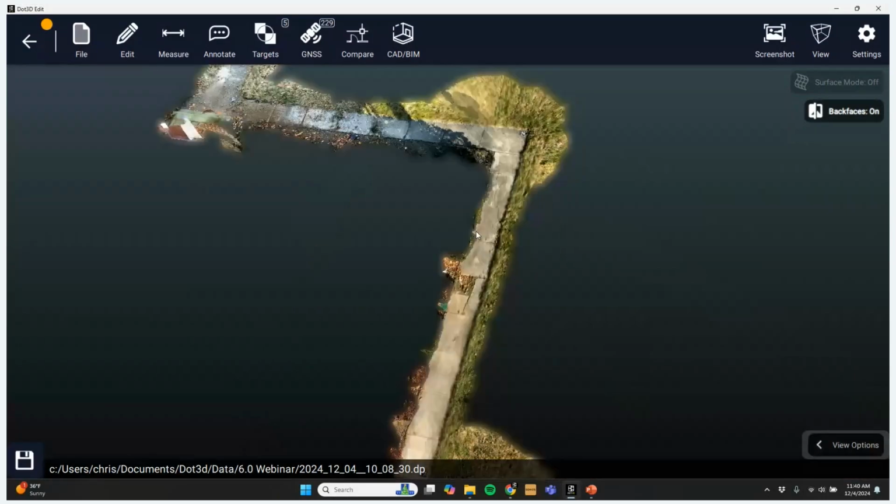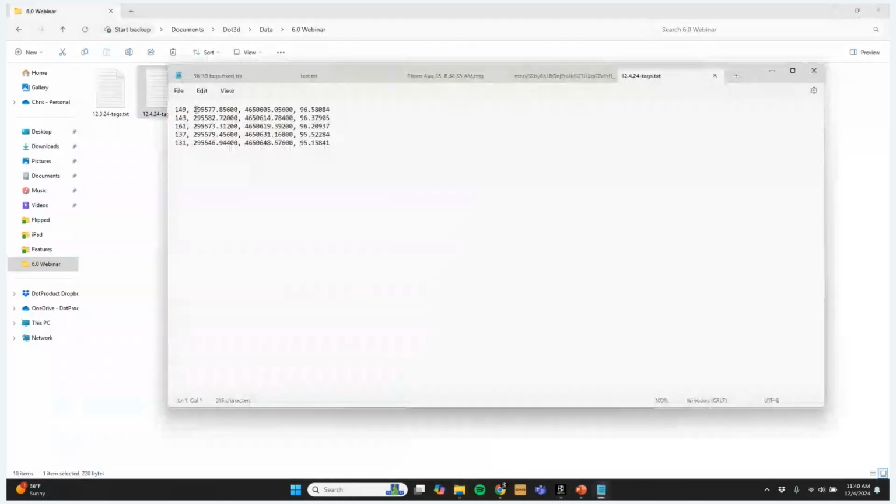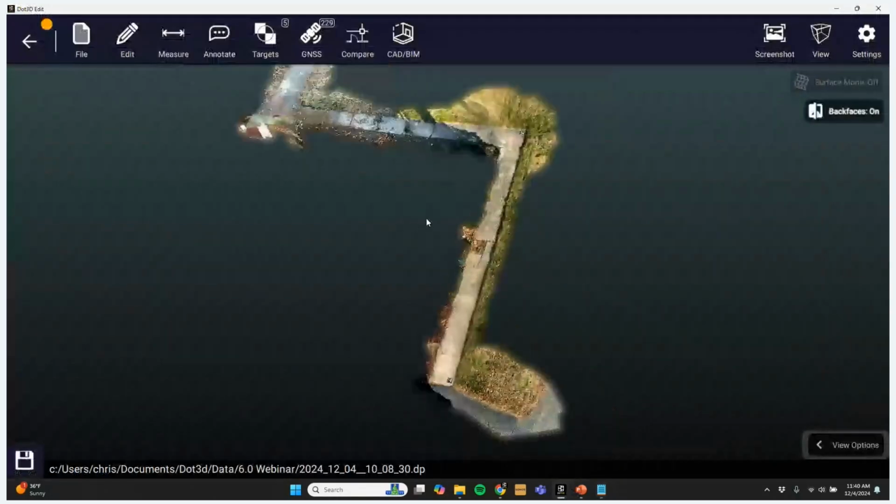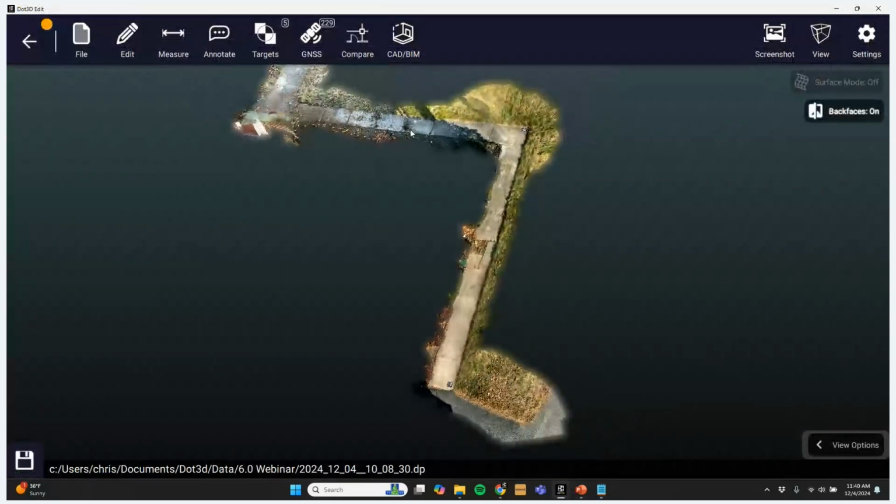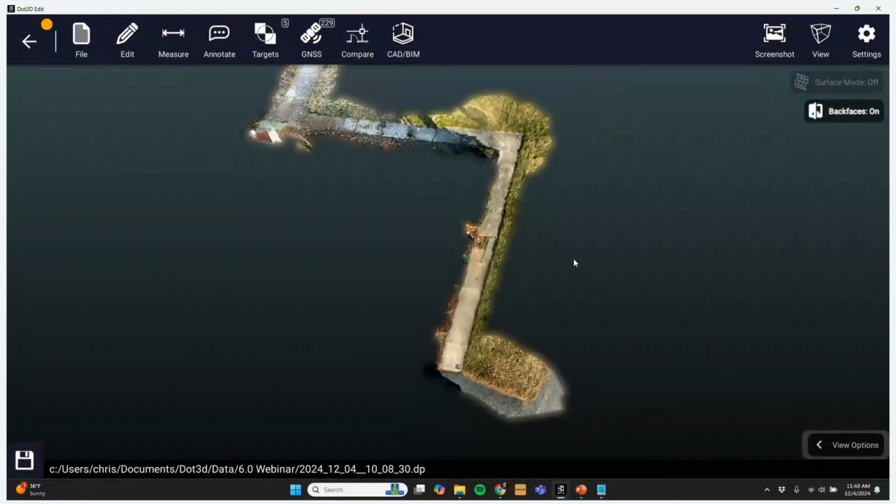So in this case, I prepared a survey control file for the tags using global coordinates. You can see here what that file looks like, and that gets loaded right into Dot3D before optimization. To save time here on the session, I've actually already optimized this scan, but it only took 2 to 3 minutes to optimize here on my desktop, and it might be even faster on your iPad. Let's talk about each of these features one by one.